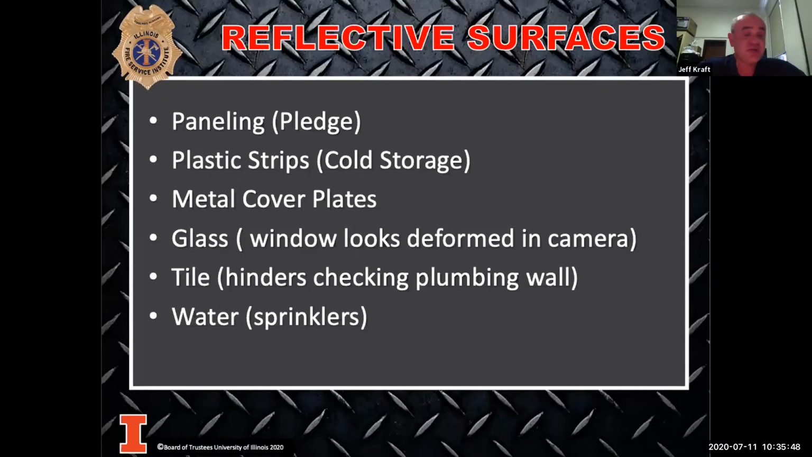Cold storage areas, like you see even in your grocery stores.